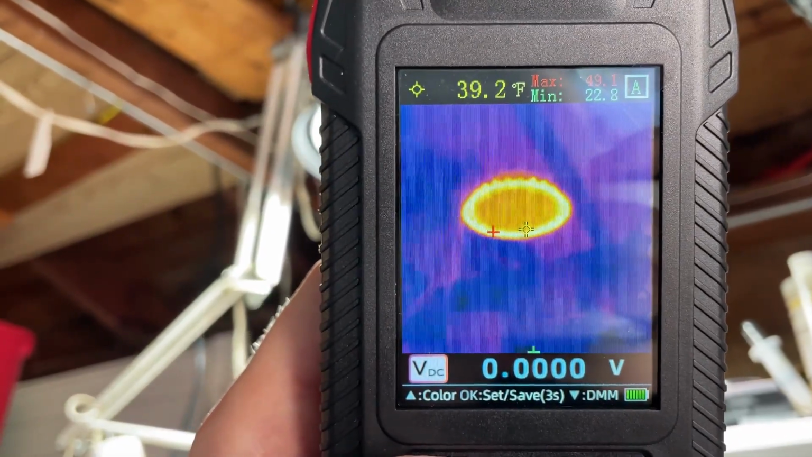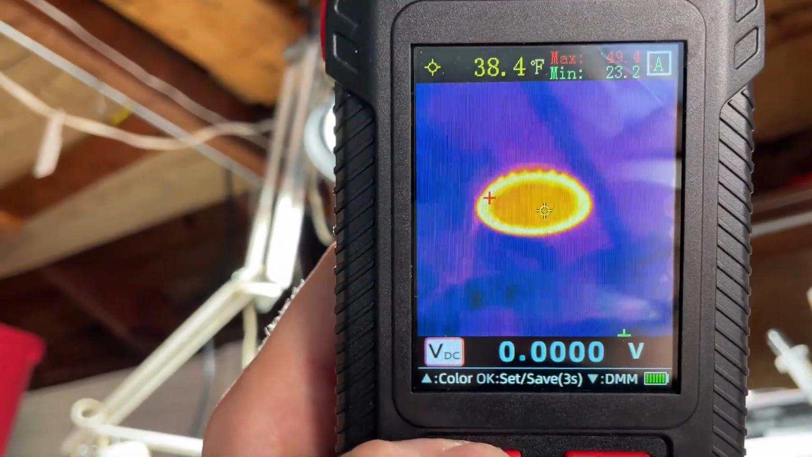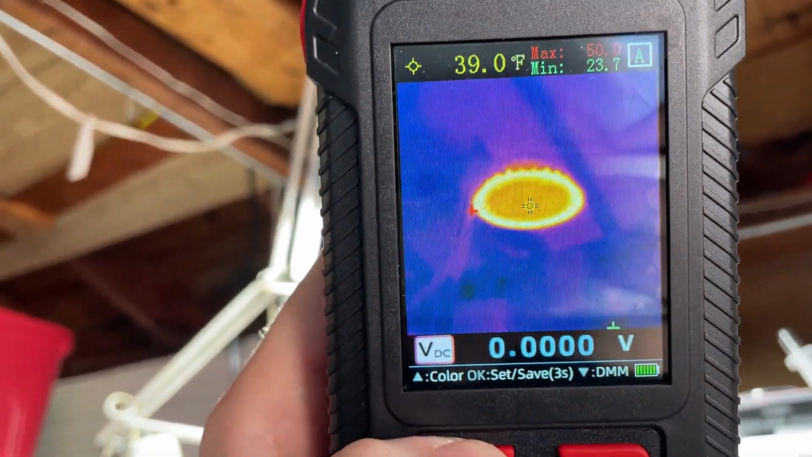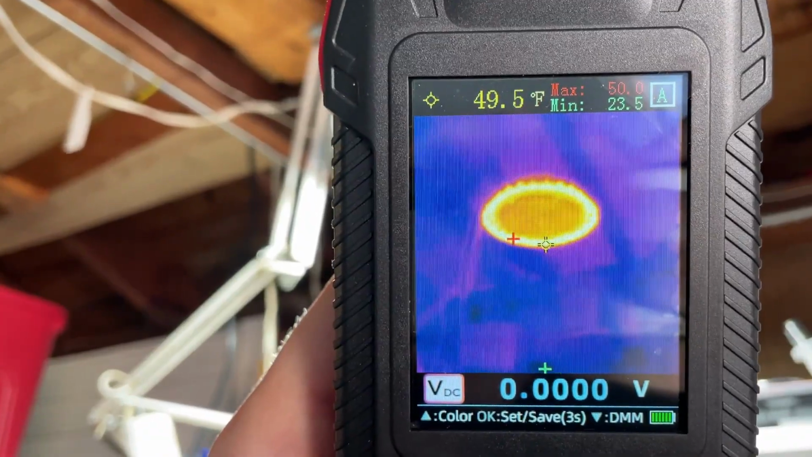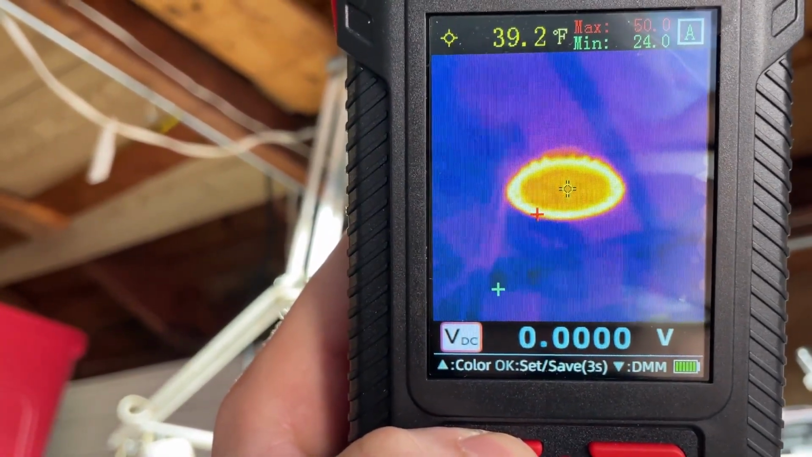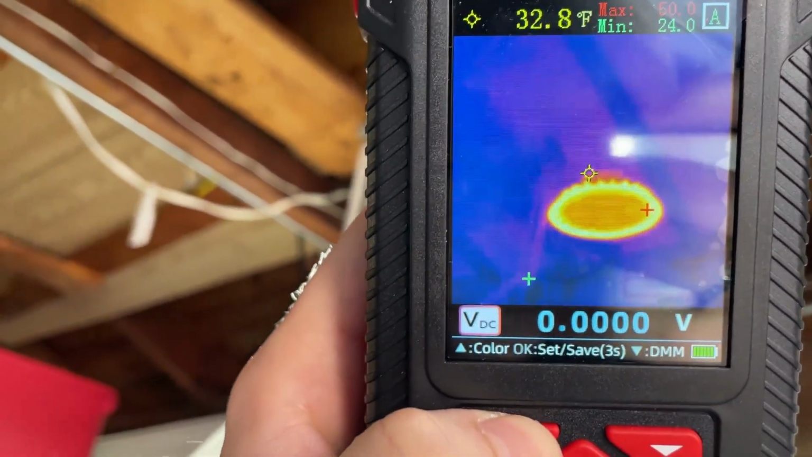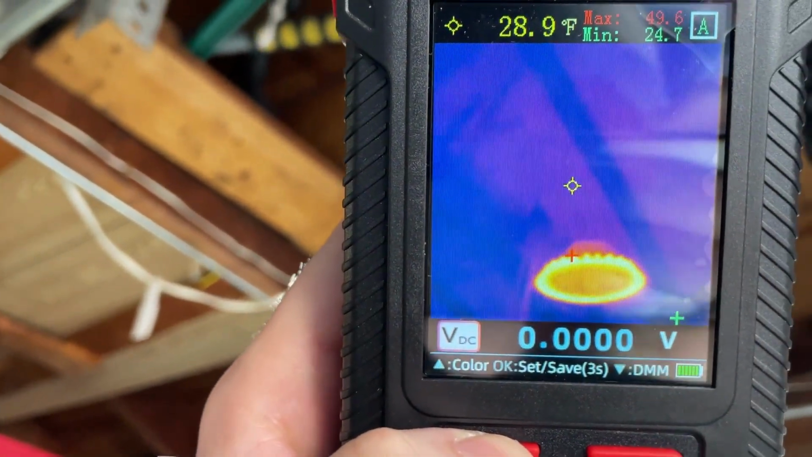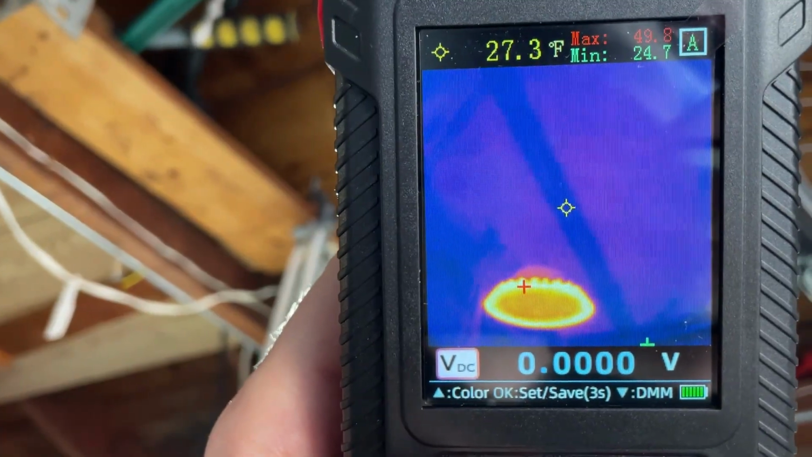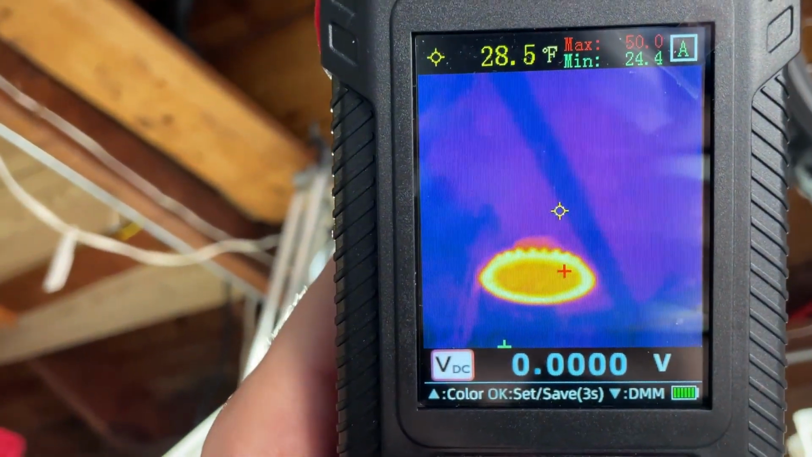I'm pointing it to a LED light that is on right now, and you can see the color difference between the surrounding room. And you can see also the minimum and maximum temperatures, and the center icon that you can see wherever I point it, it's going to take that temperature. So for right now, you can see I'm pointing it to this beam on the roof, 27 degrees Fahrenheit.